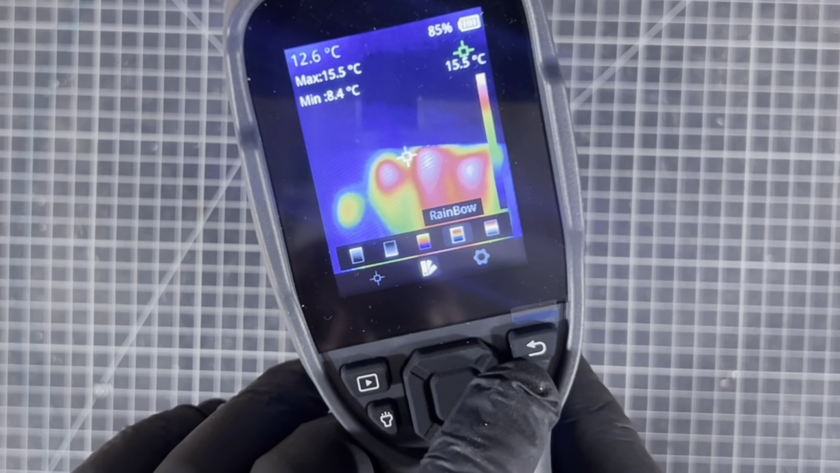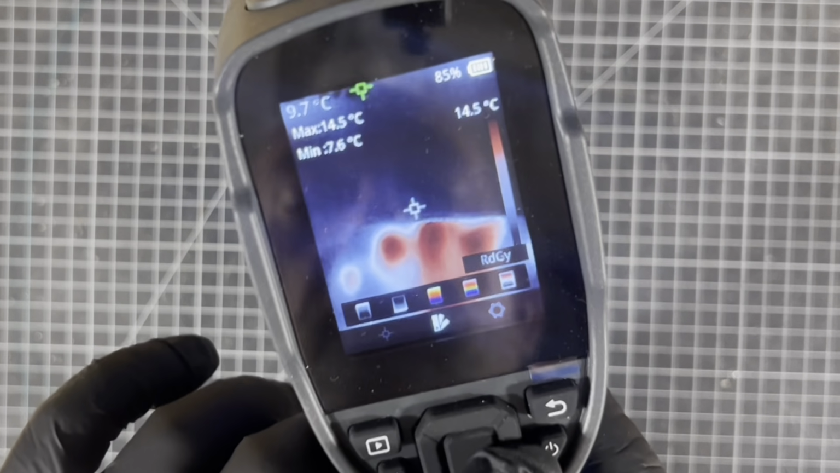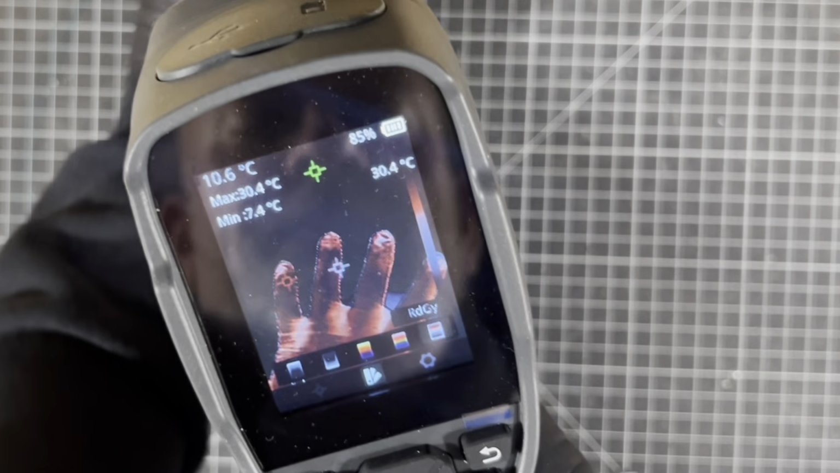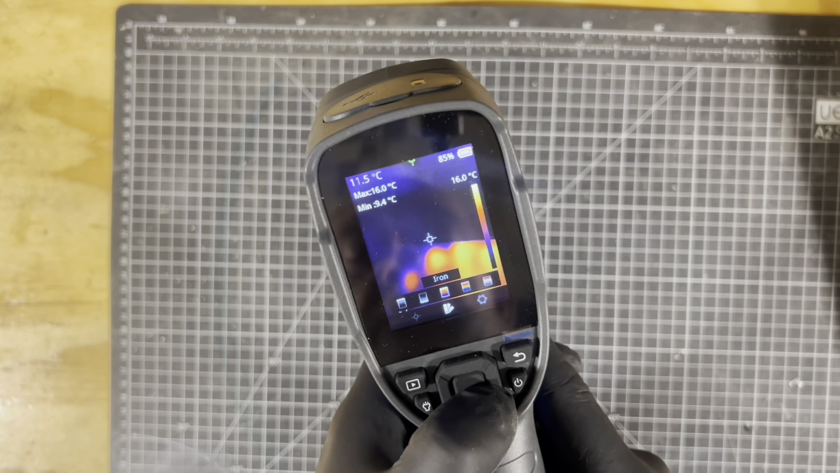And then we've got rainbow. And then the last one is, I don't know what that is, RDGY, red, I don't know. But anyway, there we go. And then back, so let's leave it on iron.